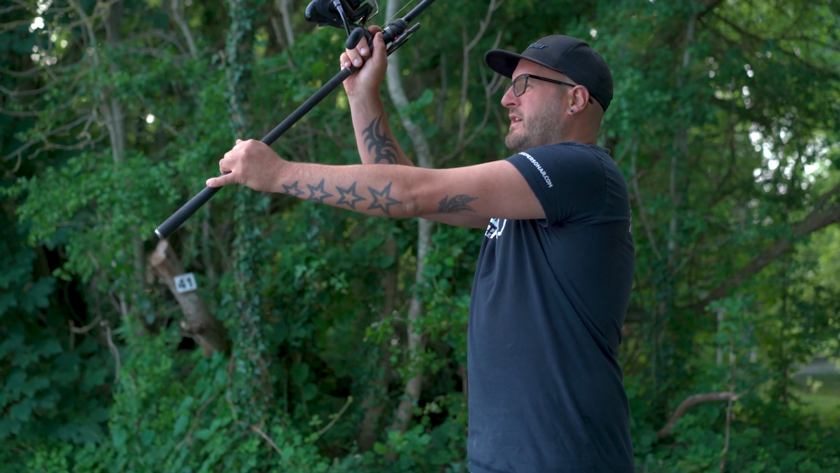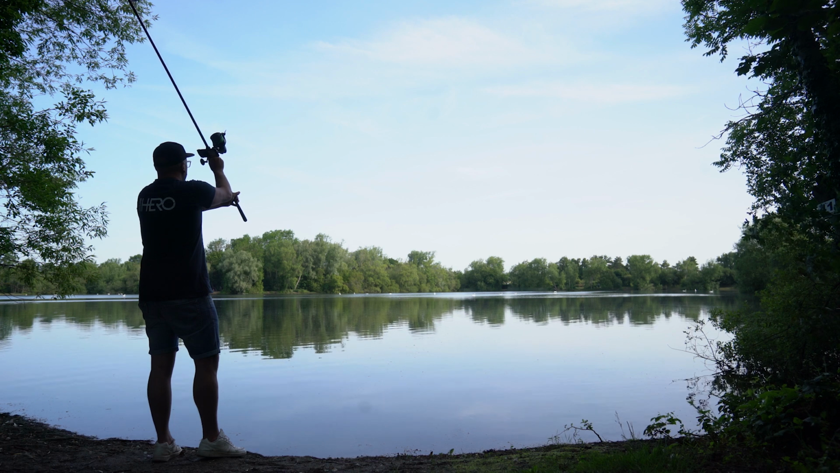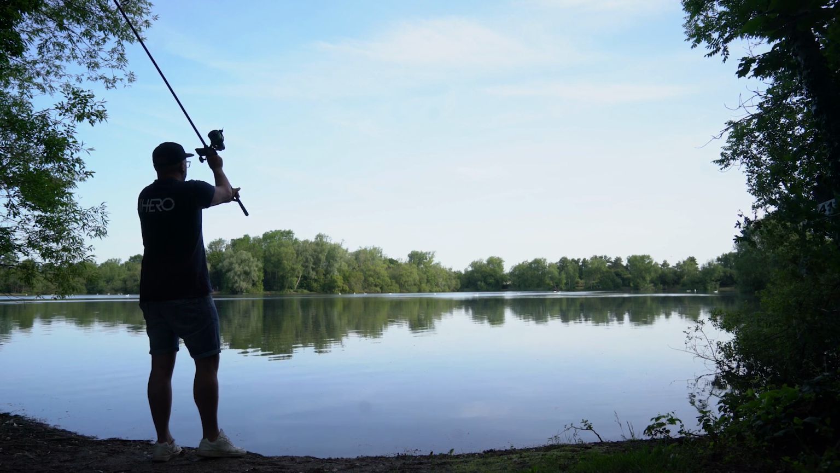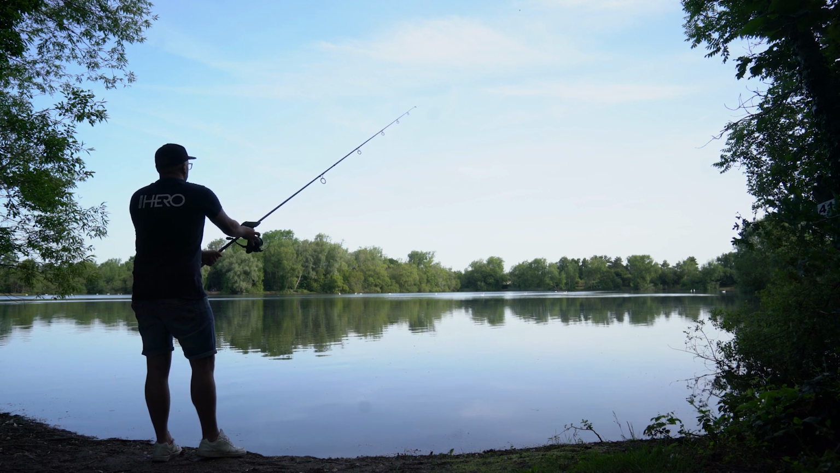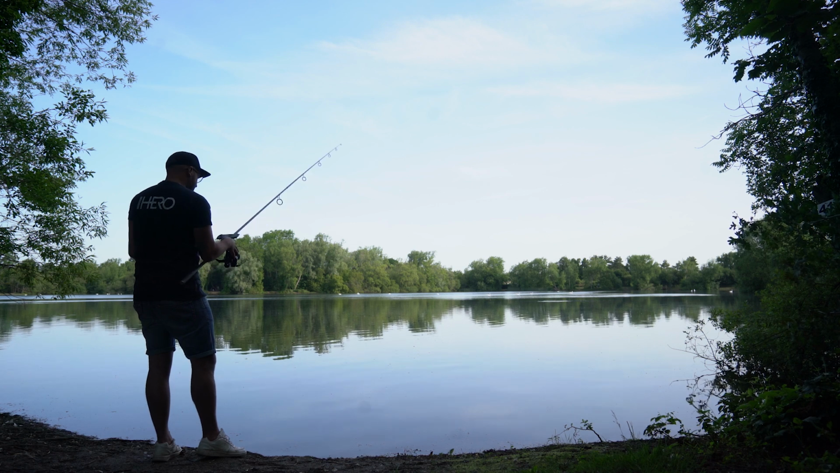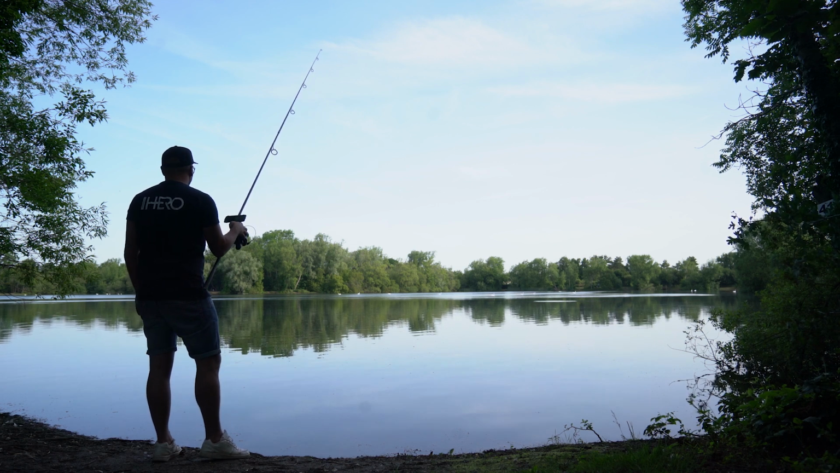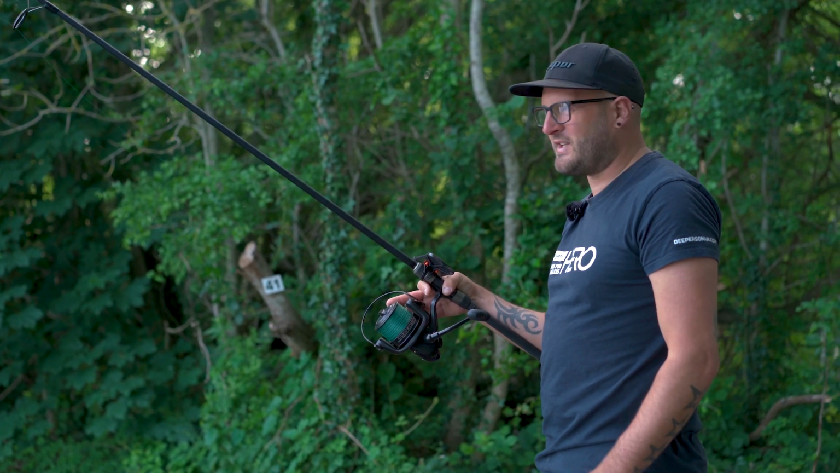So now the connection has been made, I'm going to give it a cast out. I'm not going to go wanging it out to start with, just steady and often, increasing the distance and getting used to the feel of the sonar on your rod. As you can see there, probably a 40-50 yard cast. That smartphone has stayed exactly where it needs to.